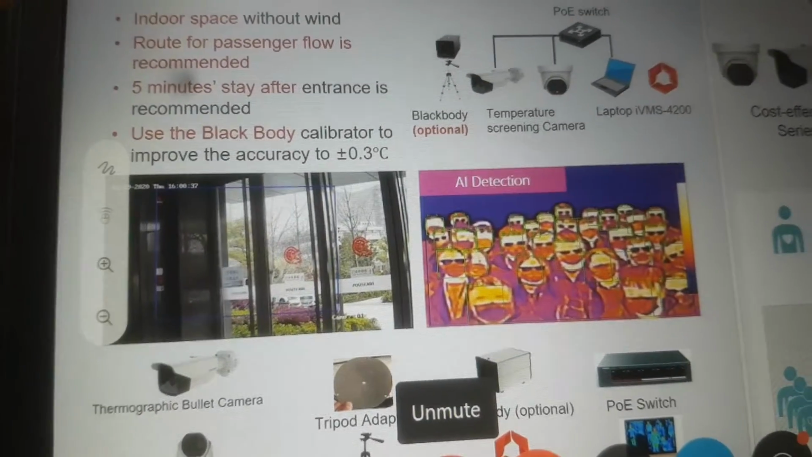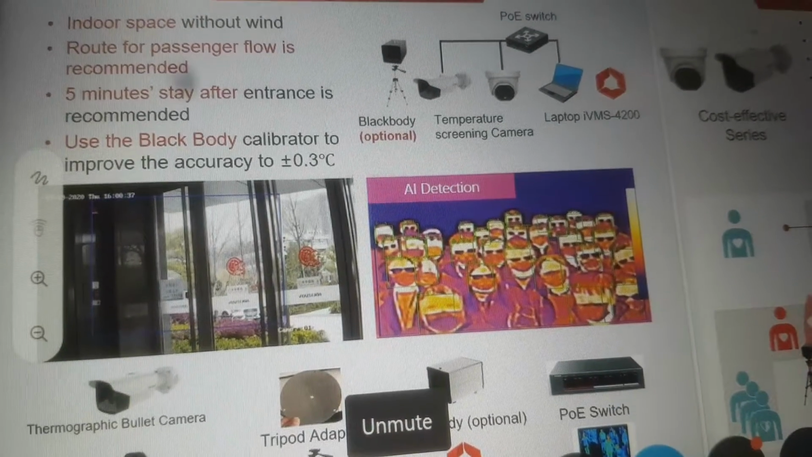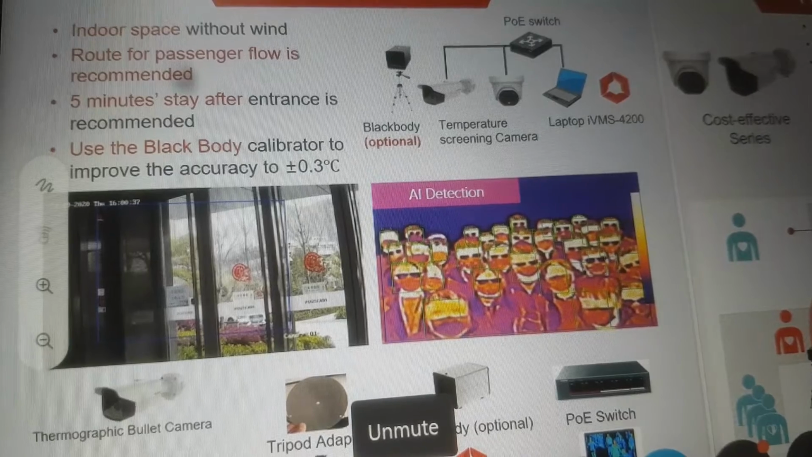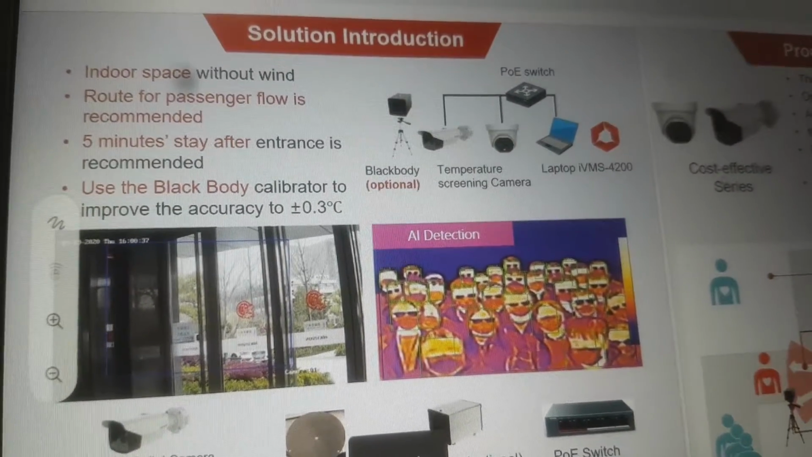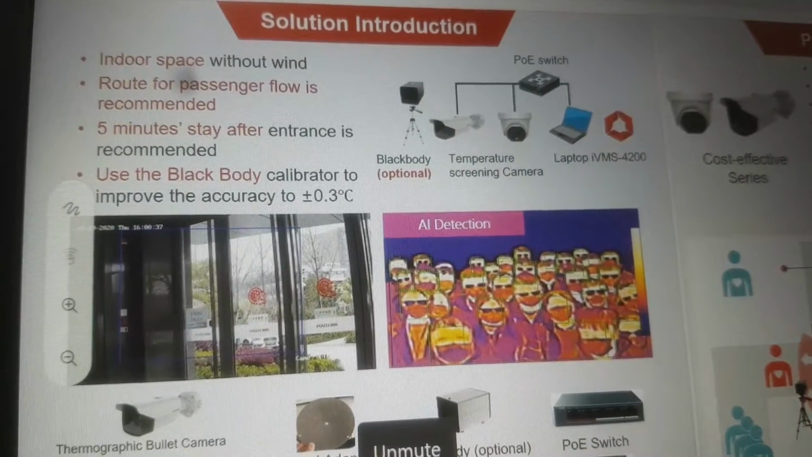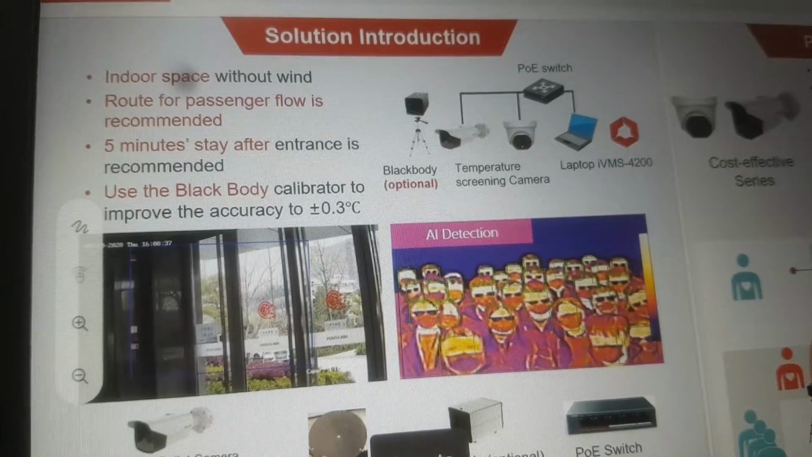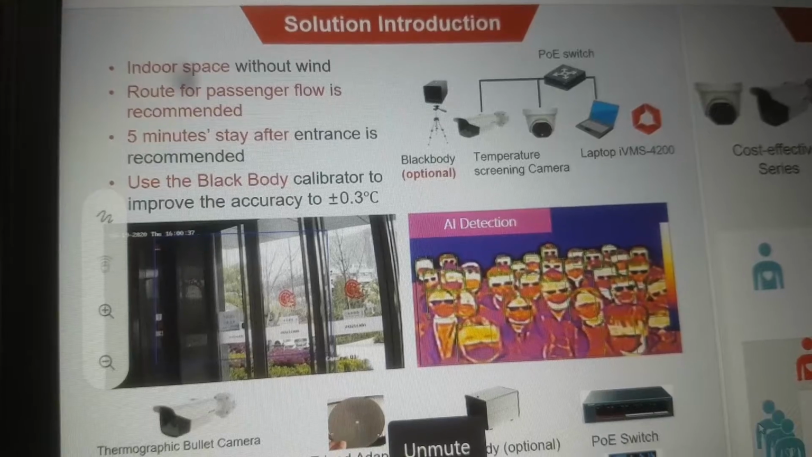And this camera has an inbuilt audio alarm for abnormal temperature. In case of any high temperature, there is an audio alarm. Plus, we have a strobe option also, where the light will blink, so that we come to know there is an abnormality in the temperature. And we always recommend to install this camera in a zigzag position.